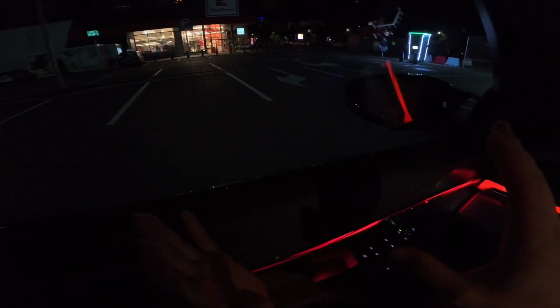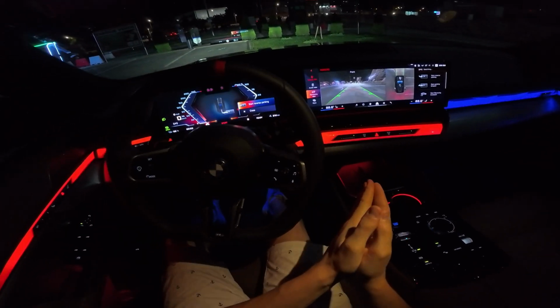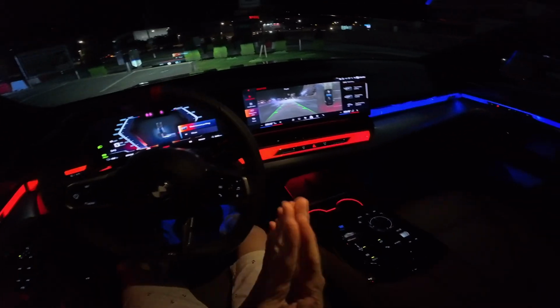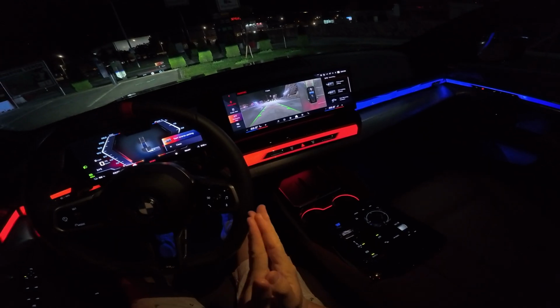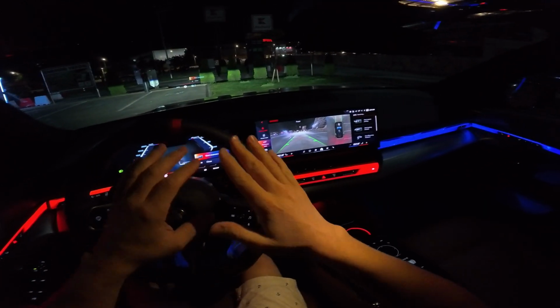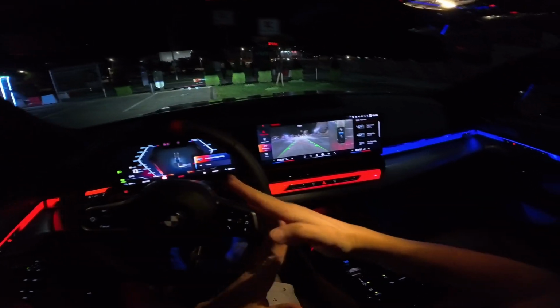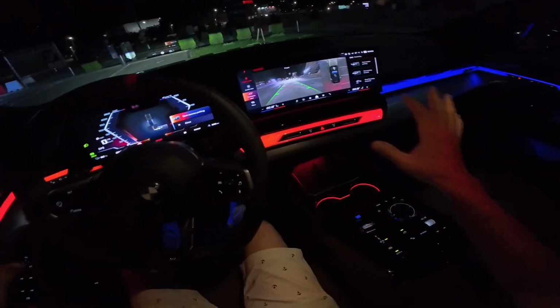But if you have only an empty parking lot like here, you cannot do that with other cars. But with BMW you can do that. It can park parallel, it can park vertical, it can park on diagonal, it can park wherever. It's amazing.